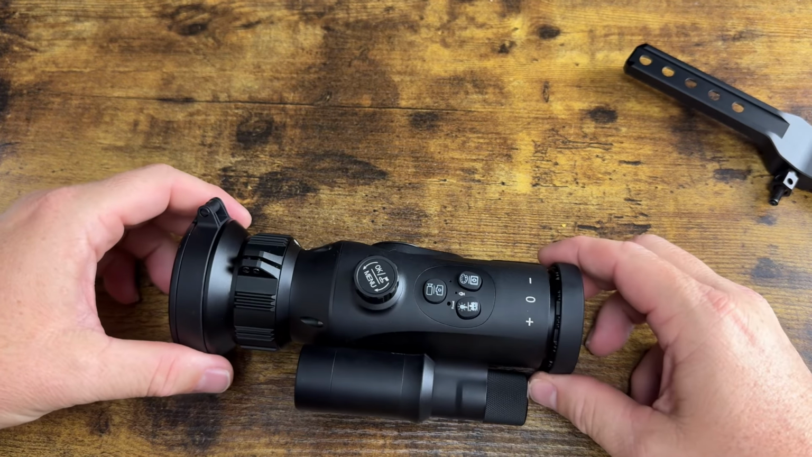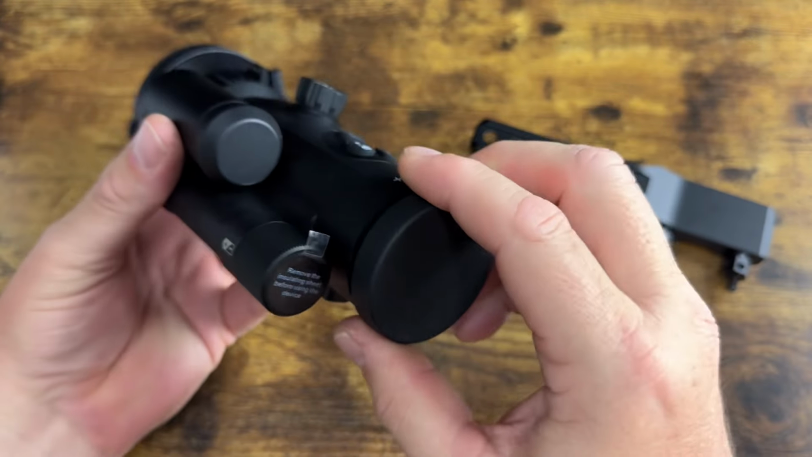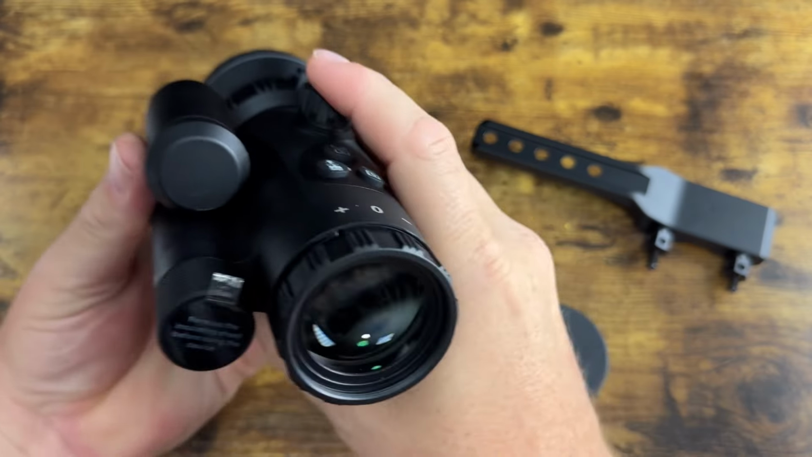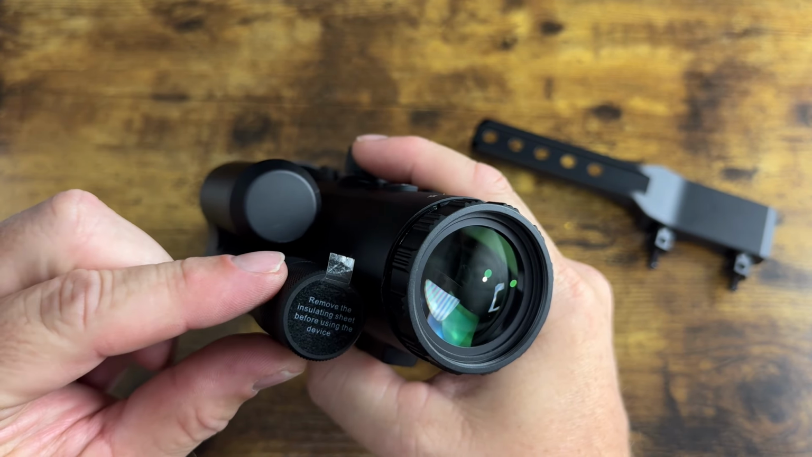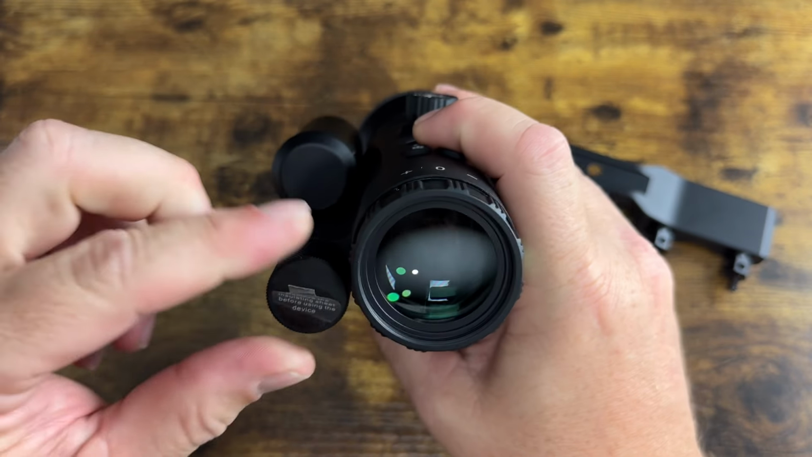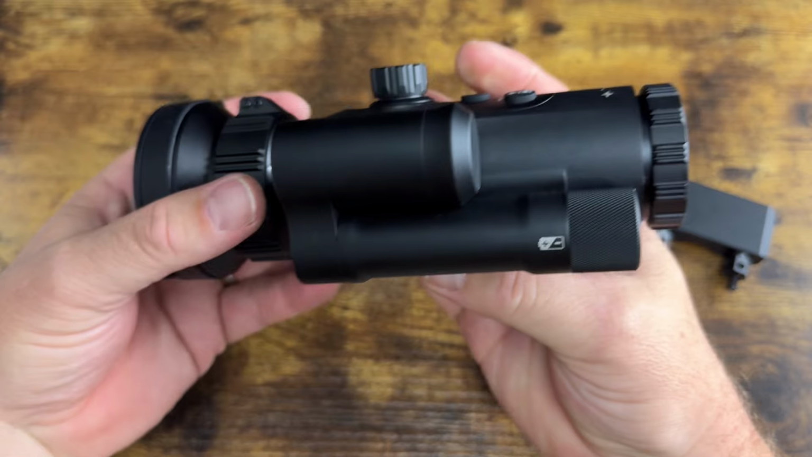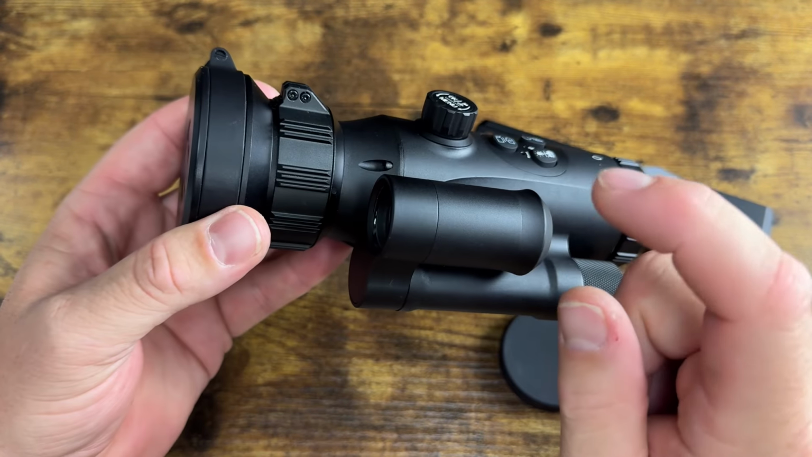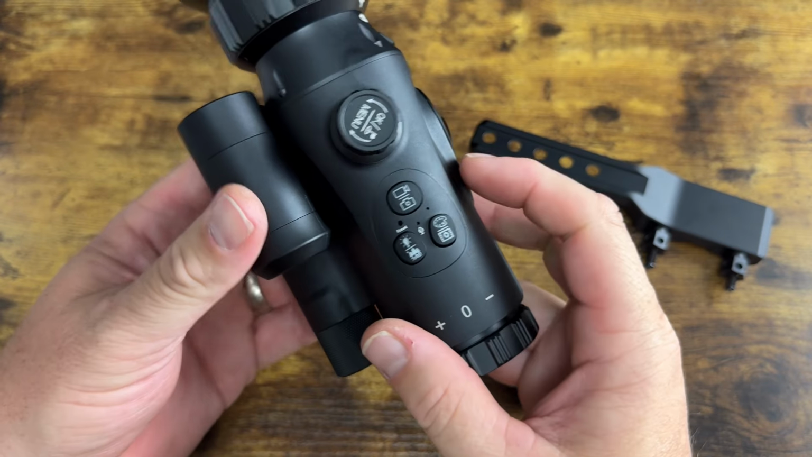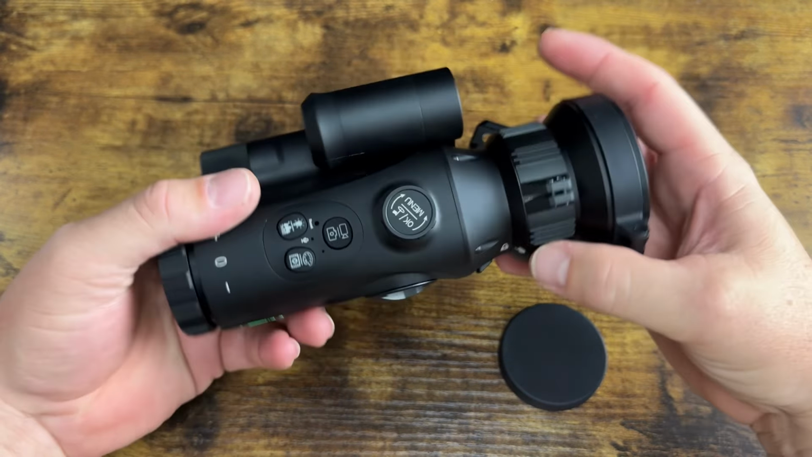So here is your scope. Here is your mount. It comes with this cap here. This says remove the insulating sheet before using the device. And yes, we will peel that off, put it over there. So this is where your battery goes. Okay. This is your laser rangefinder. It is not removable.